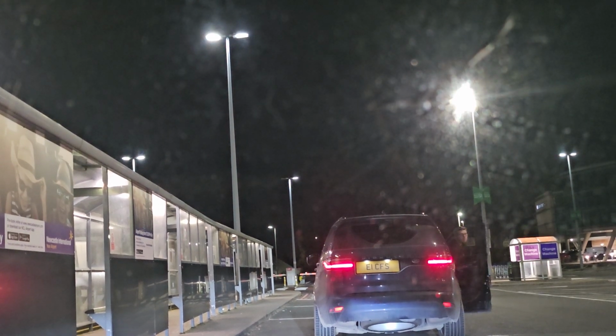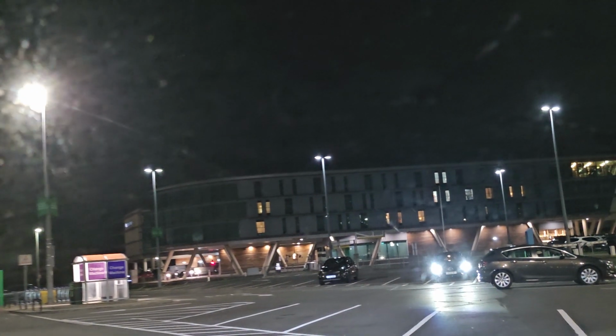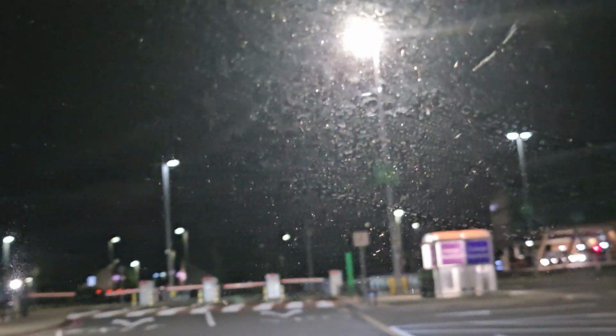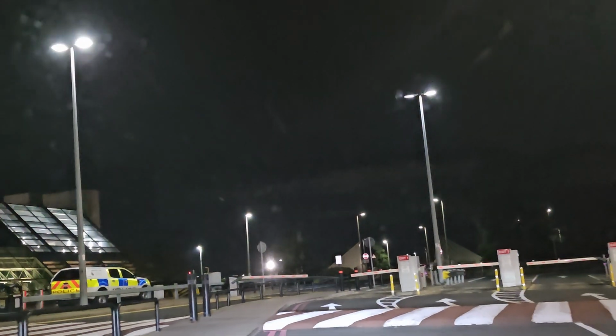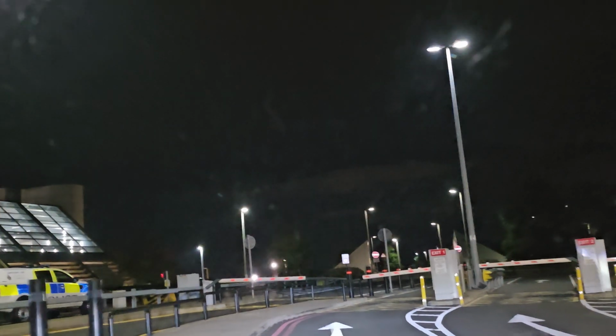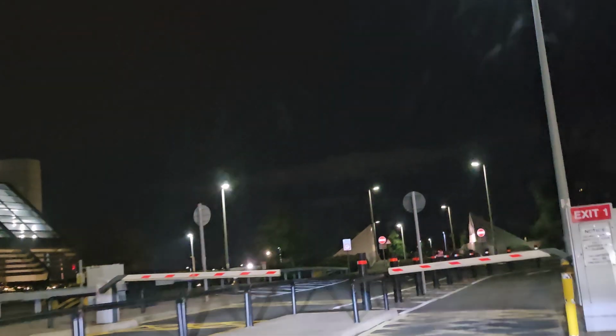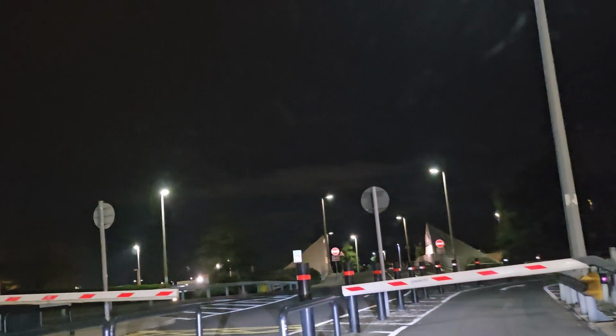Well, we're at the airport, just doing a late drop-off. Well, I say late drop-off. It's 19:32 at the minute. Believe it or not, 30 seconds here to 4 minutes costs you £4. So they make a lot of profit, to be honest with you.